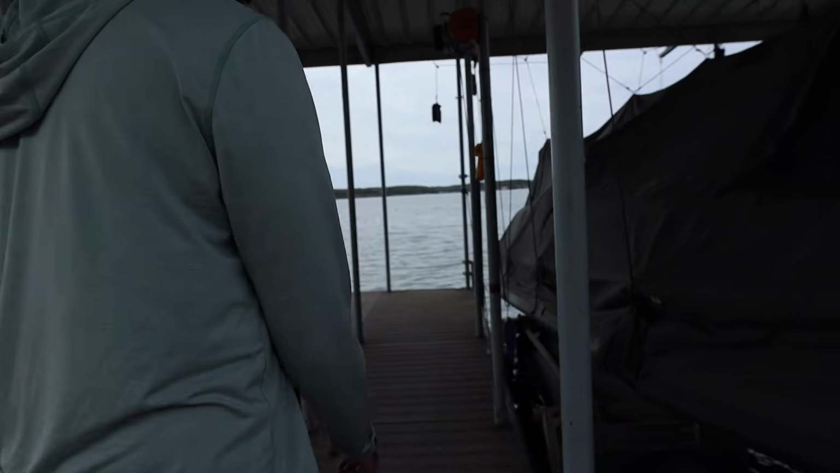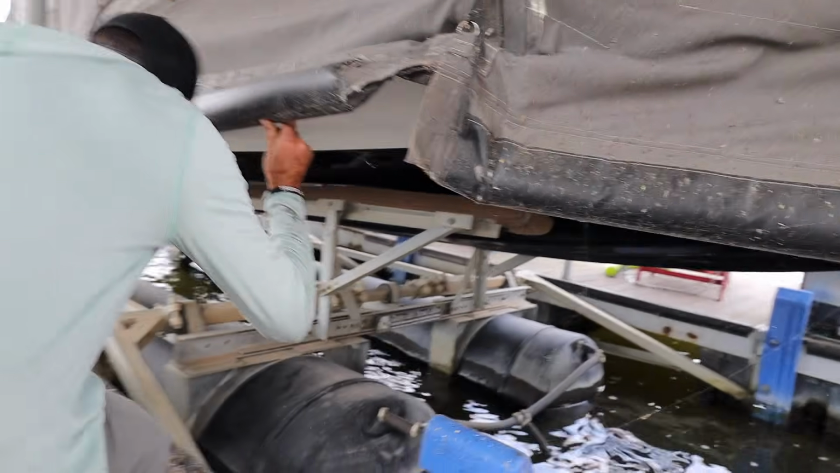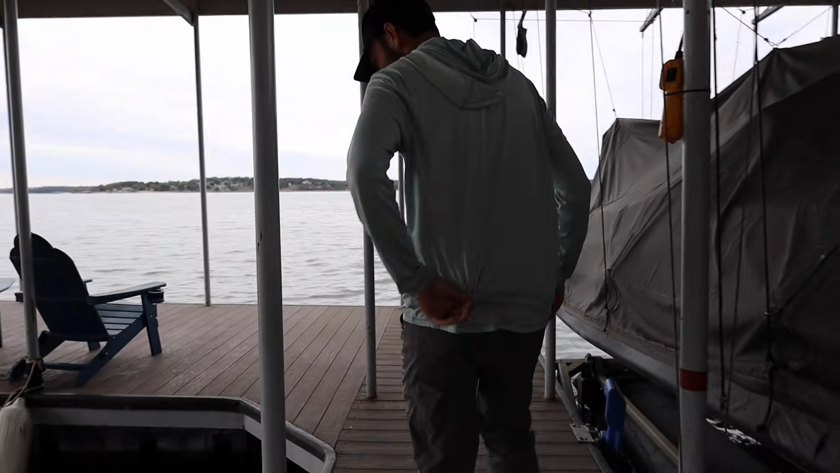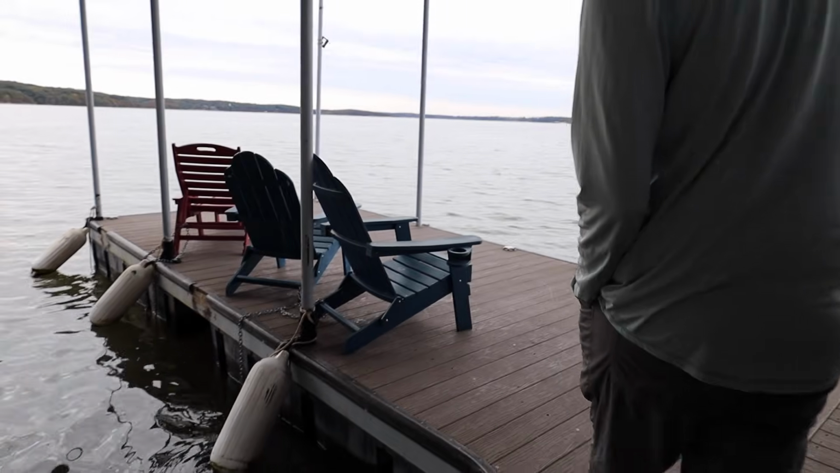Owner's got his bass boat under here. Is that what that is? Okay. What is it? Vexus? Vexus. Looking all white Vexus. The water looks clear on the bank, but once you get out here, it's kind of stained.